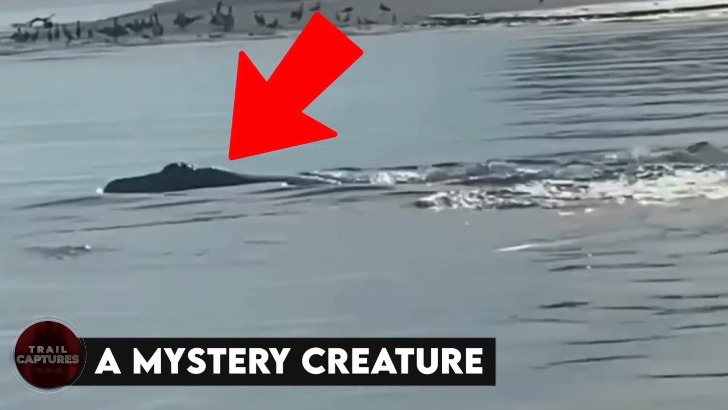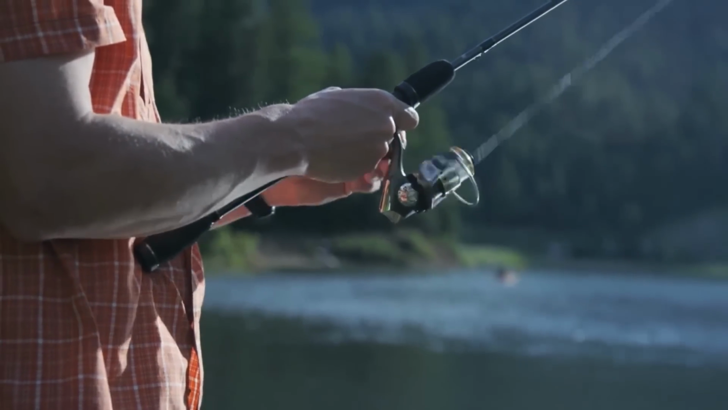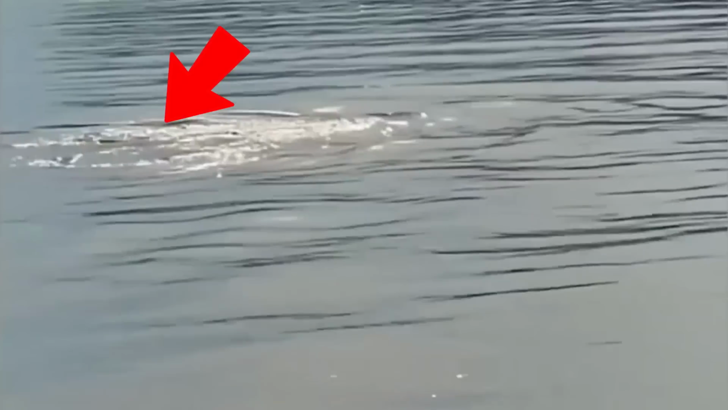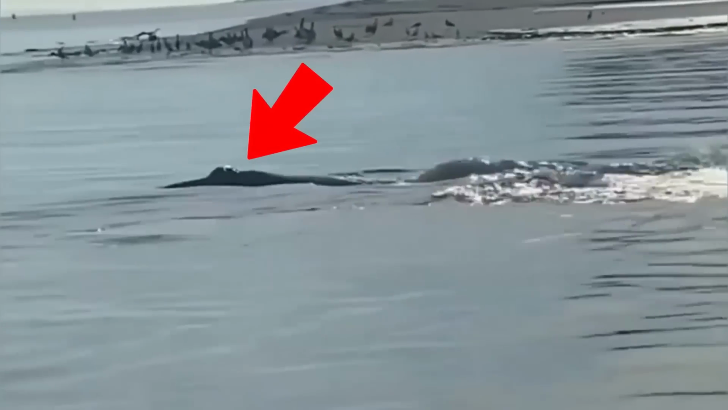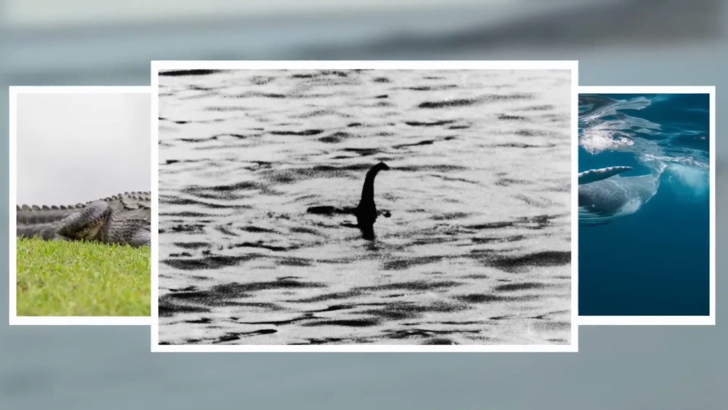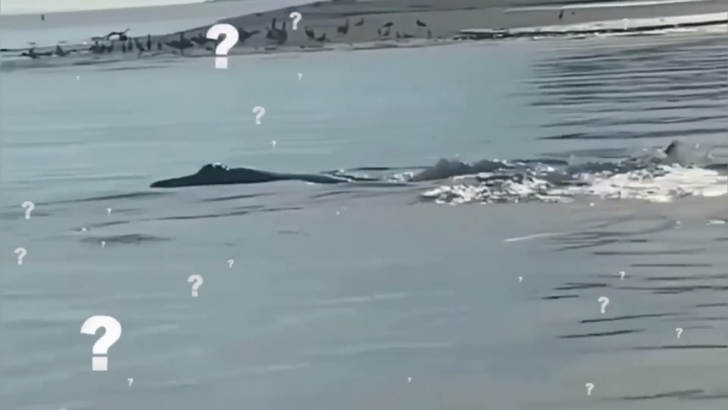A mystery creature. A fisherman was on his usual routine, catching fish, throwing nets and all, and that is when he noticed something quite unusual lurking in the water. He took his camera out and started recording, and this is what the mystery creature was. A dark creature swimming near the coast of southeastern North Carolina. Was it an alligator, or maybe a whale? Or was it the infamous Loch Ness Monster? The identity of the being has remained unknown ever since.